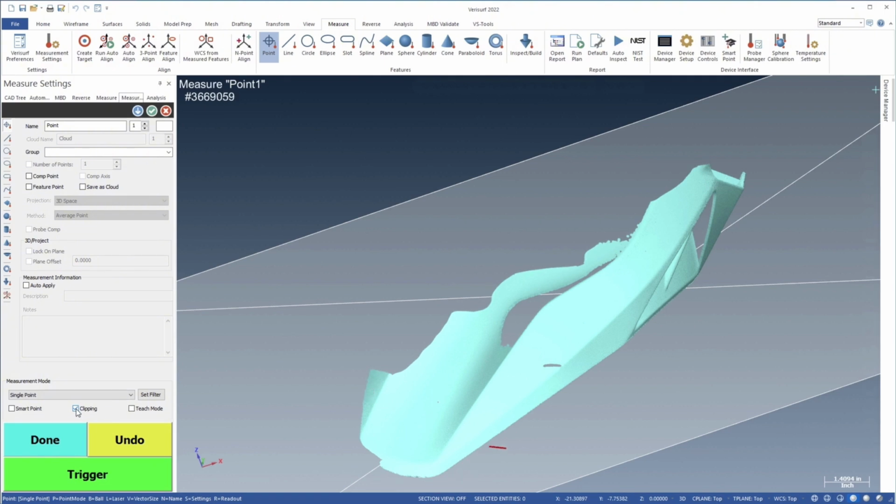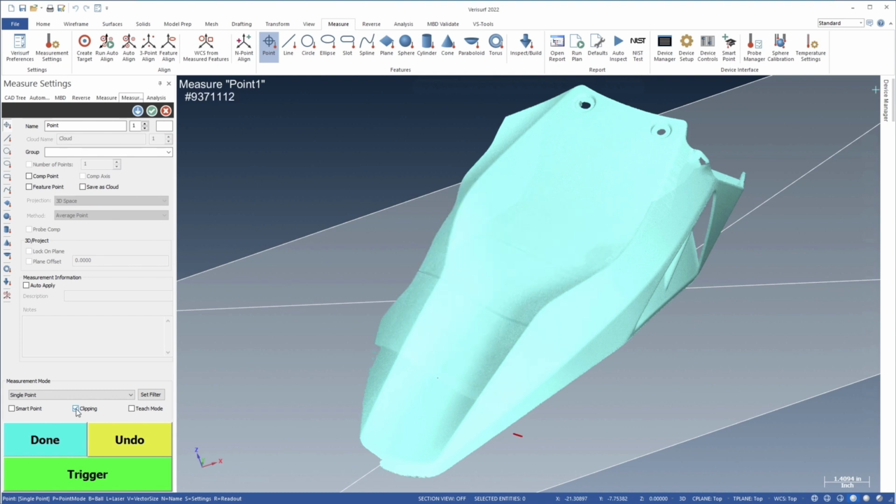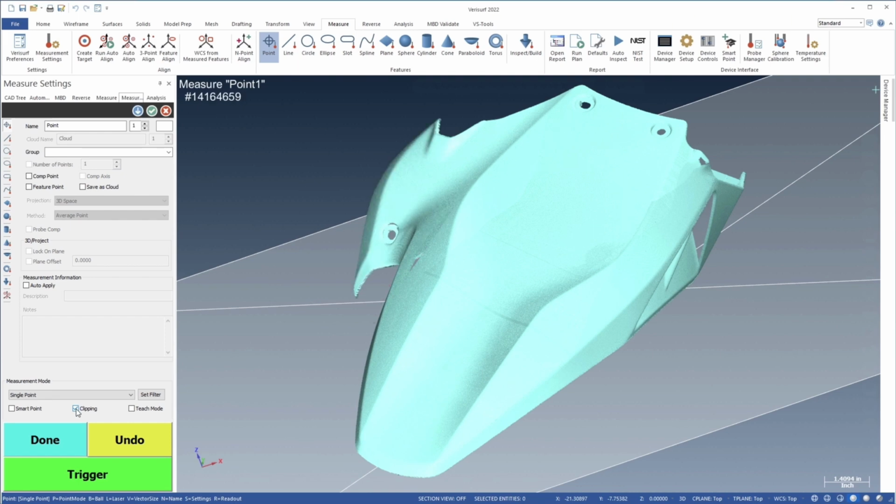Any plane can be designated the clipping plane, and it can be flipped or offset as necessary to establish an appropriate clipping boundary. The clipping plane does not require that the data be aligned, so it provides benefit from the very start of any point cloud workflow.